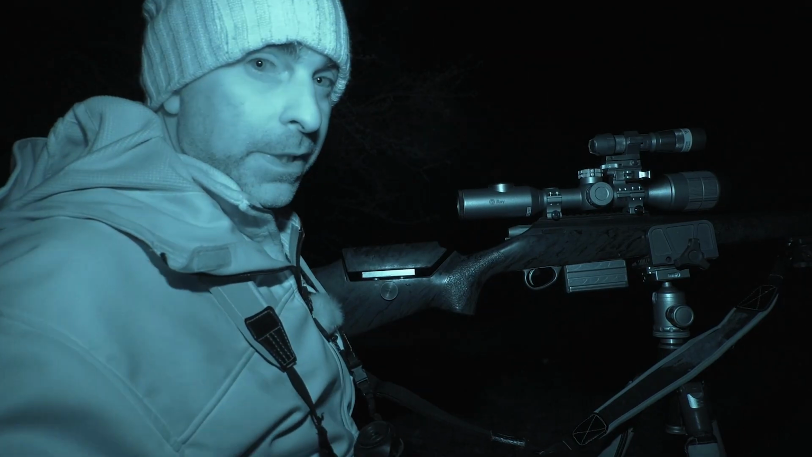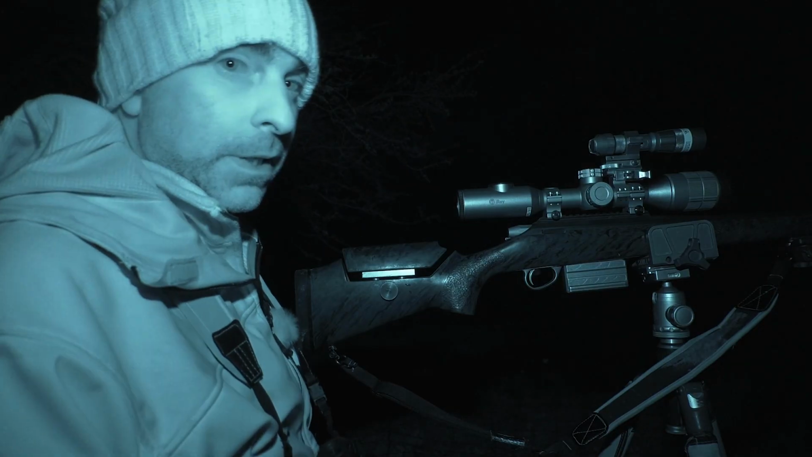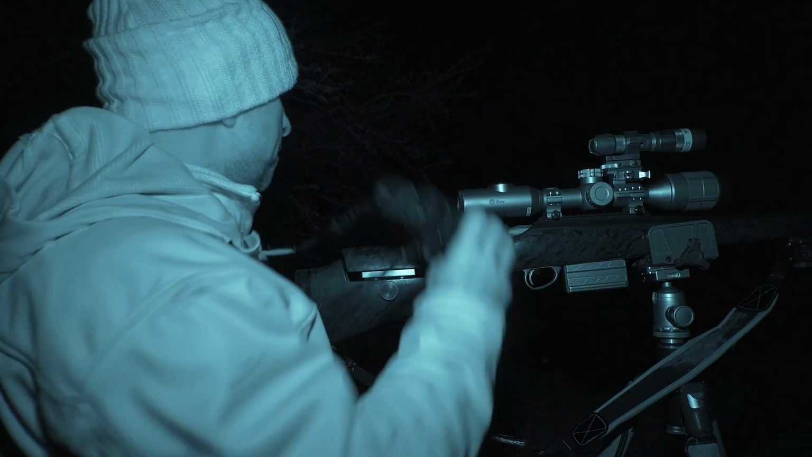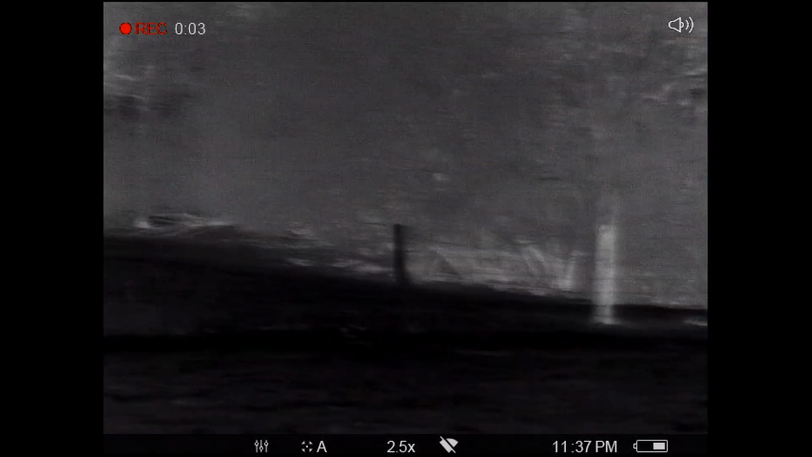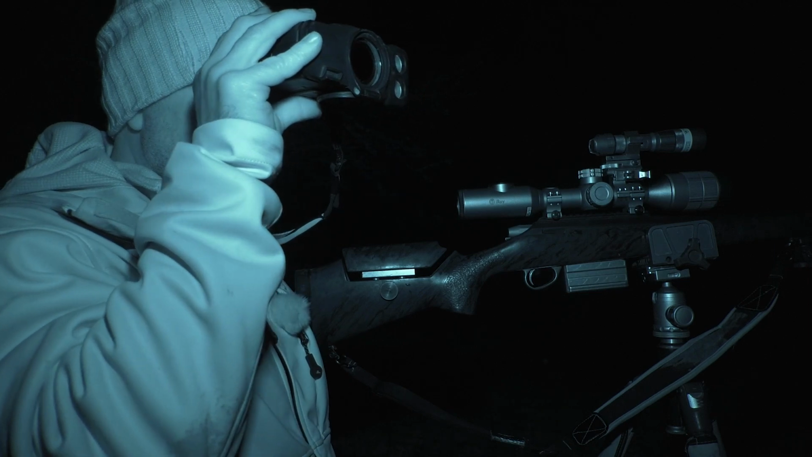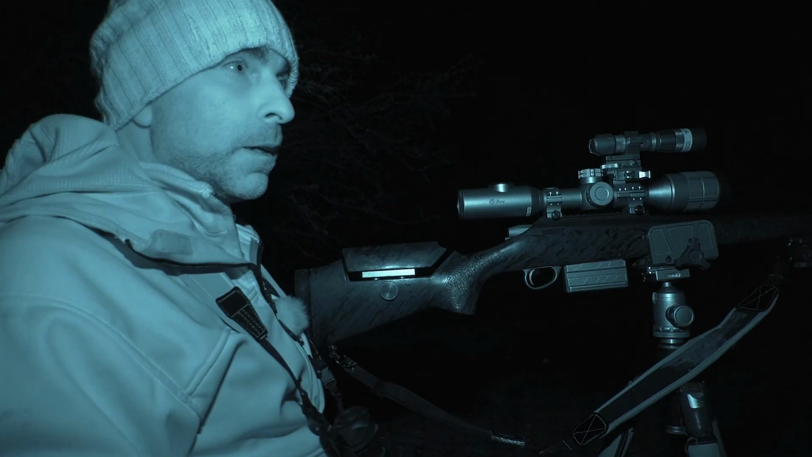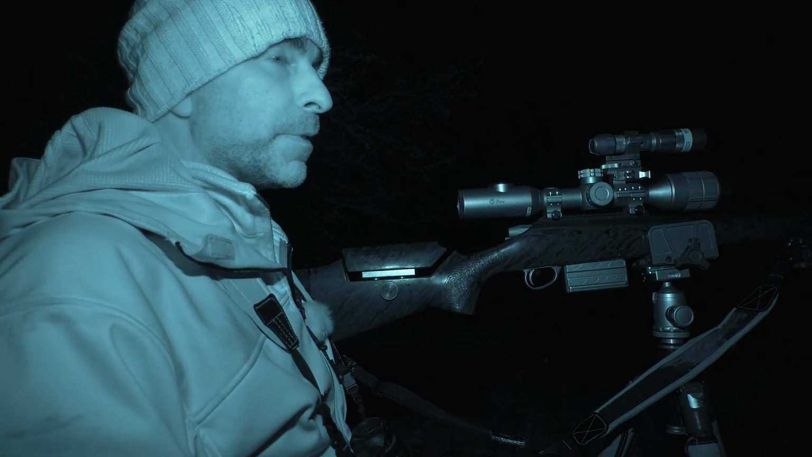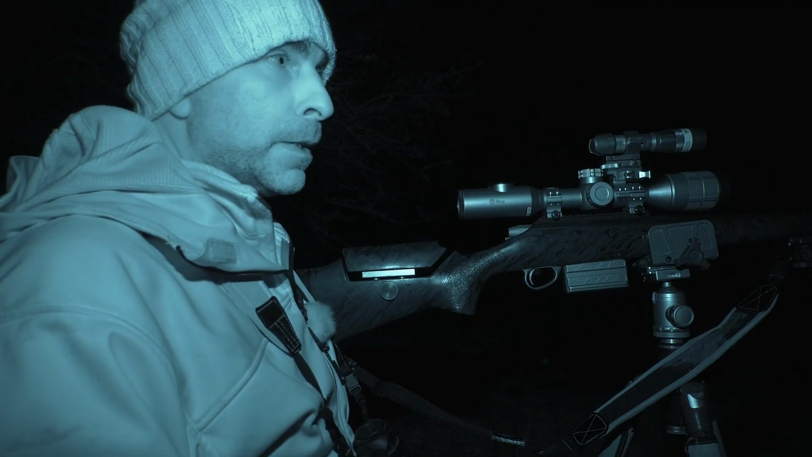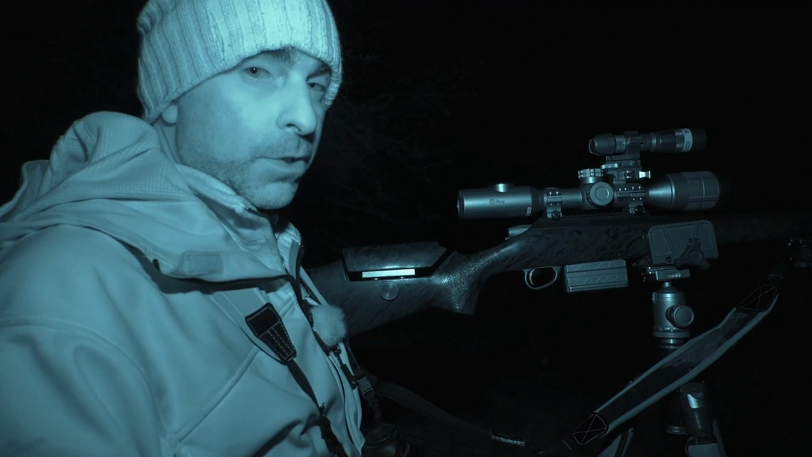I think what I'll do for a minute is I'm just gonna wait here for a bit, just see if we get any traffic come through, just passing through. Being that this ground is quite small, and there's a road that runs down the bottom there, a few houses dotted around as well, so we're a bit limited on places I can actually take safe shots here.